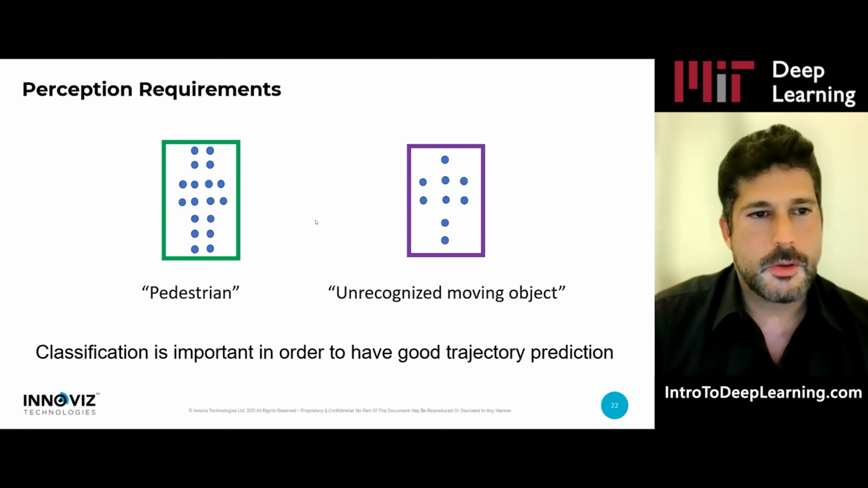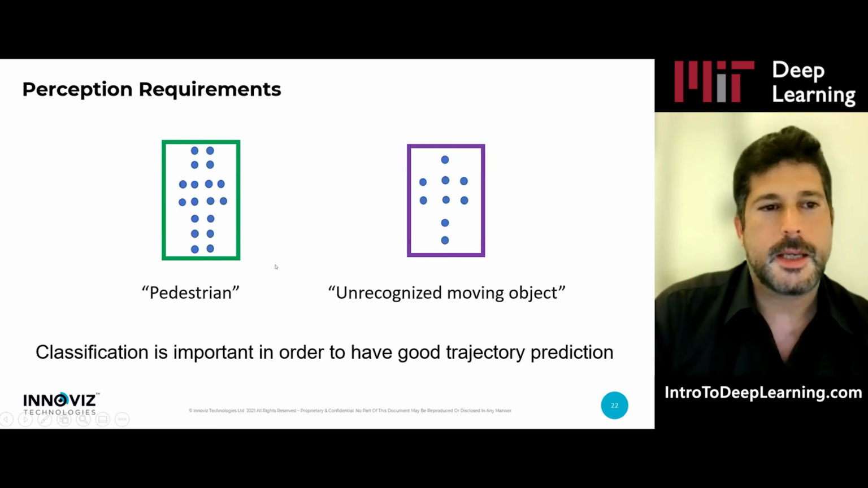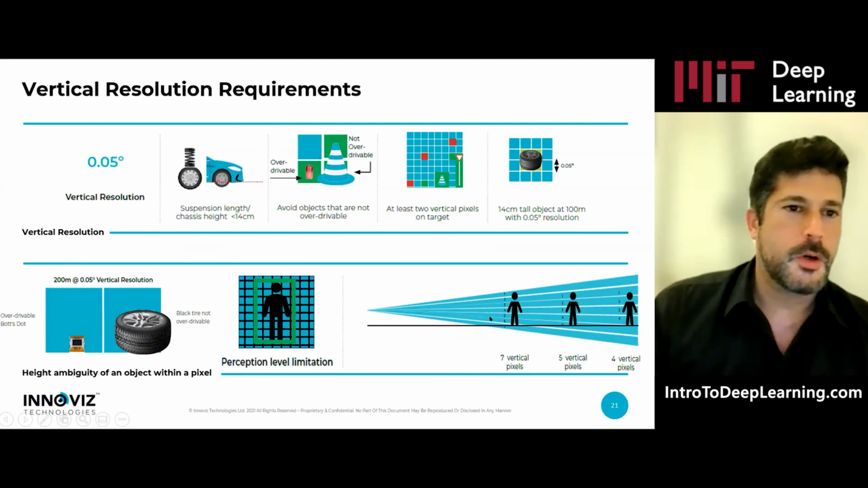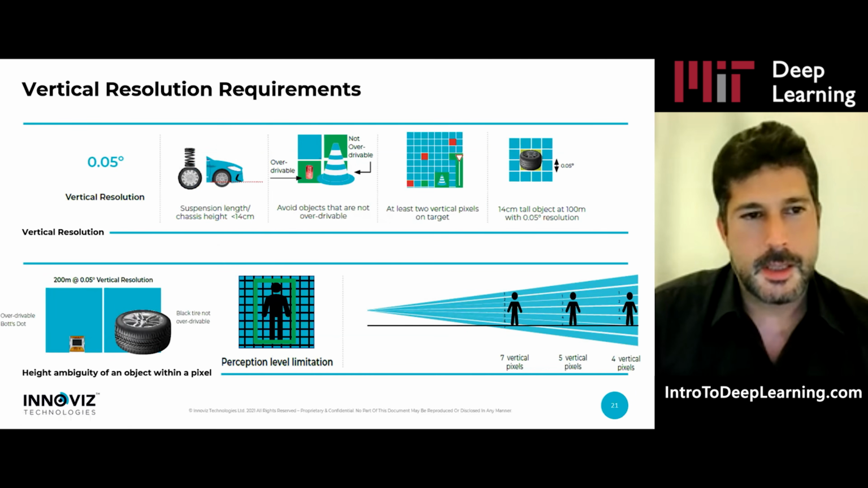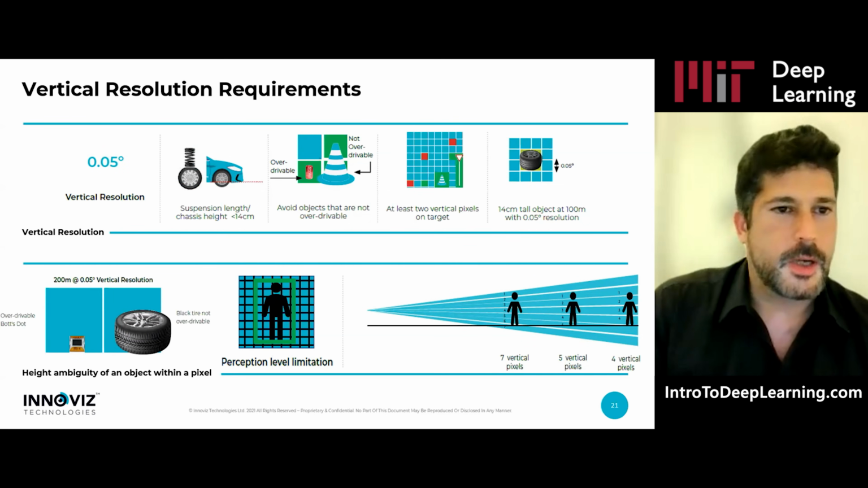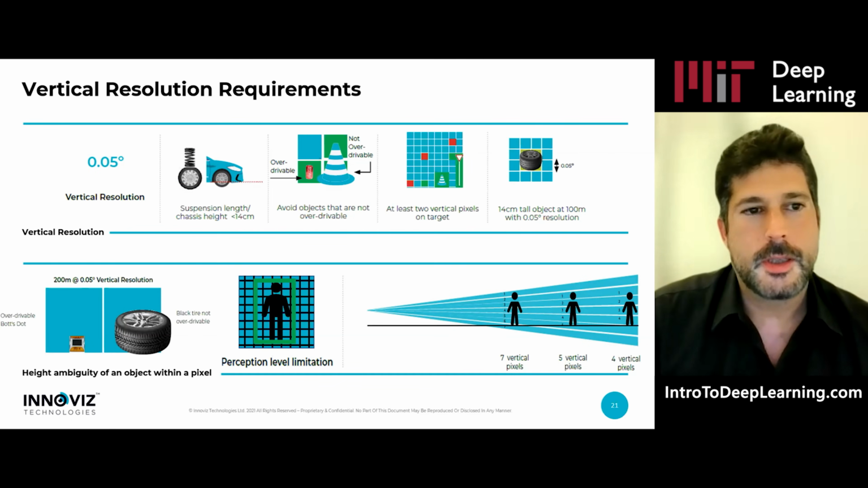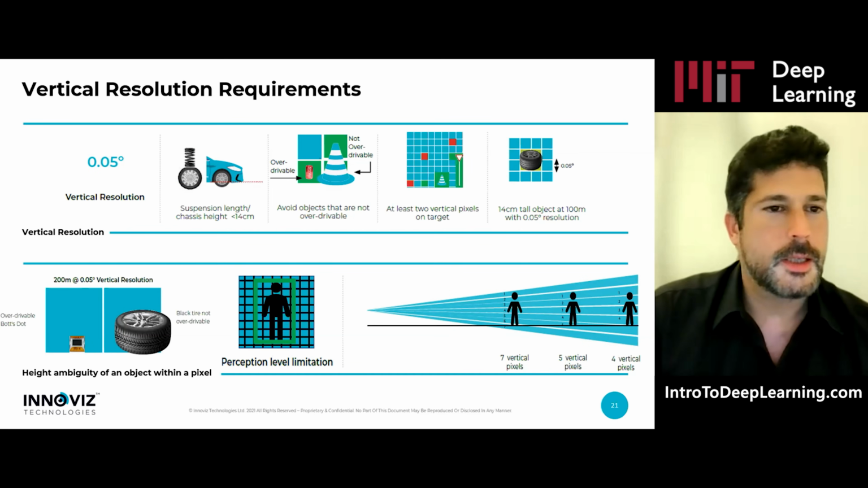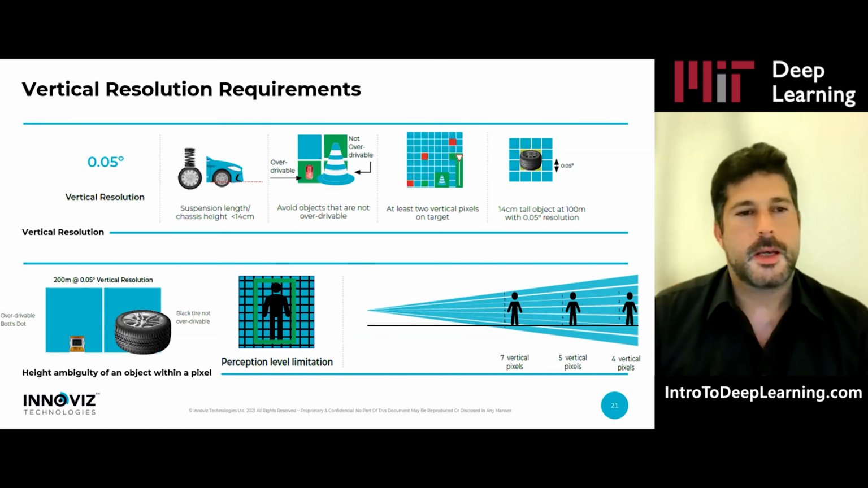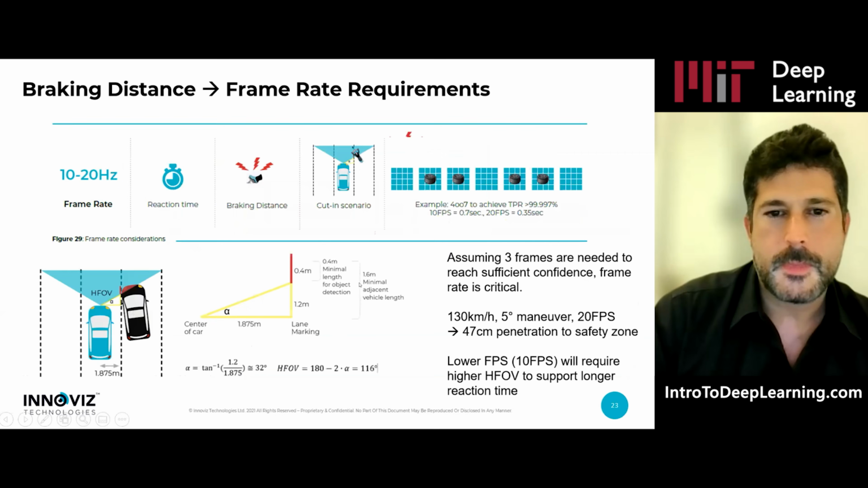The higher the resolution of the sensor is, the better capability you have in doing that at a longer range, because of course, the farther the person is, the fewer pixels you get on it, fewer points. So the vertical resolution in this example, and the horizontal resolution, is key in order to allow the sensor to have good capabilities in identifying objects.